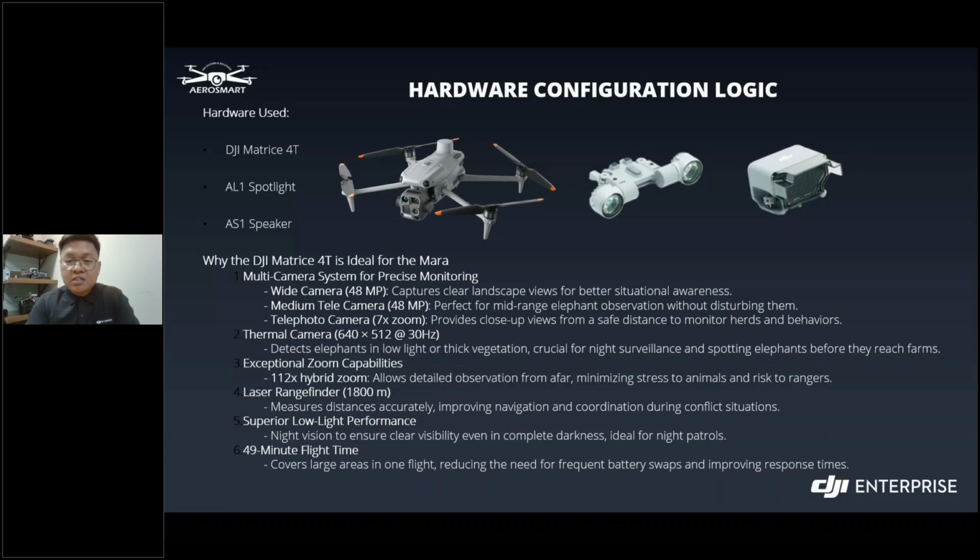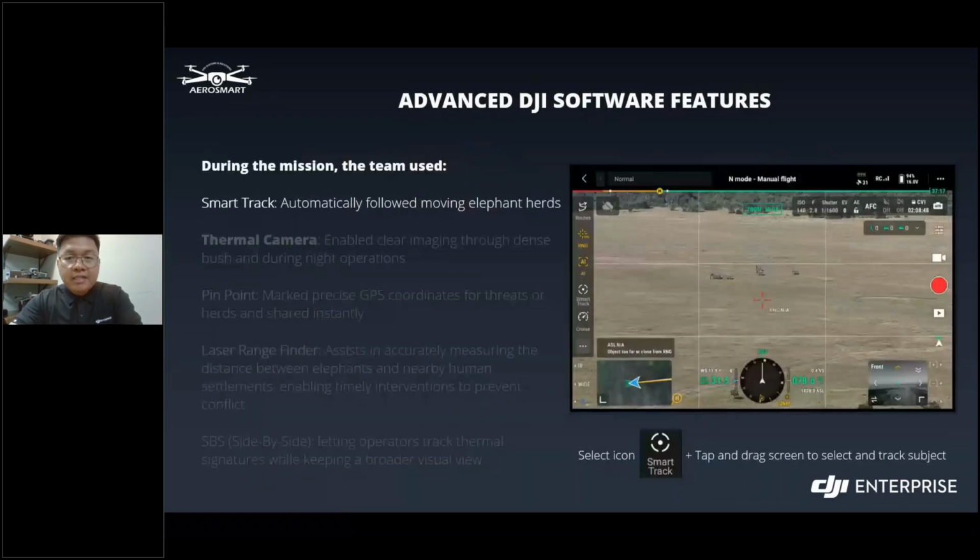And one of my favorites is the laser range finder. They also commented about this laser range finder because it accurately measures distance for better coordination. One of the best features is also the night vision for clear visibility in total darkness, since they use this at night too. And not to mention again, a 49-minute flight time for long endurance and covering wide areas without frequent landings. On my next slide, this is the advanced DJI software.